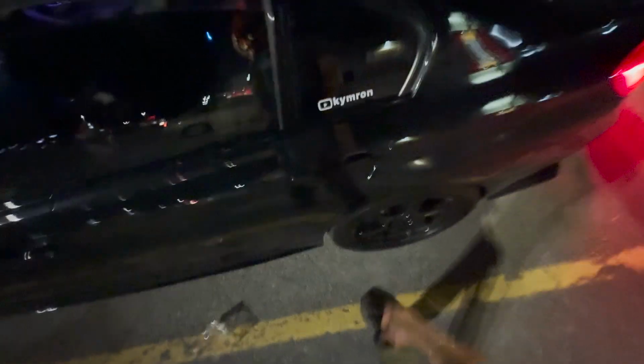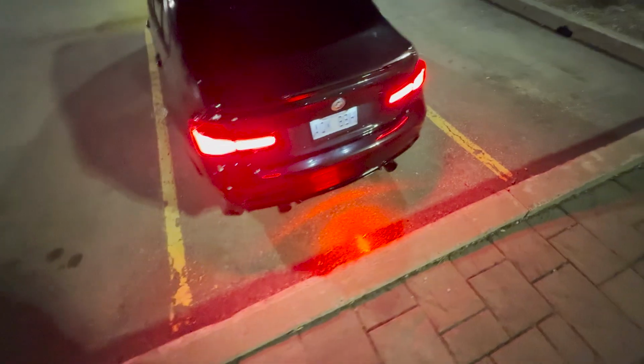I know I already did, but I just put this sticker on today actually. I bought one before and I completely messed up the first one. I'm gonna finish off the POV for y'all.